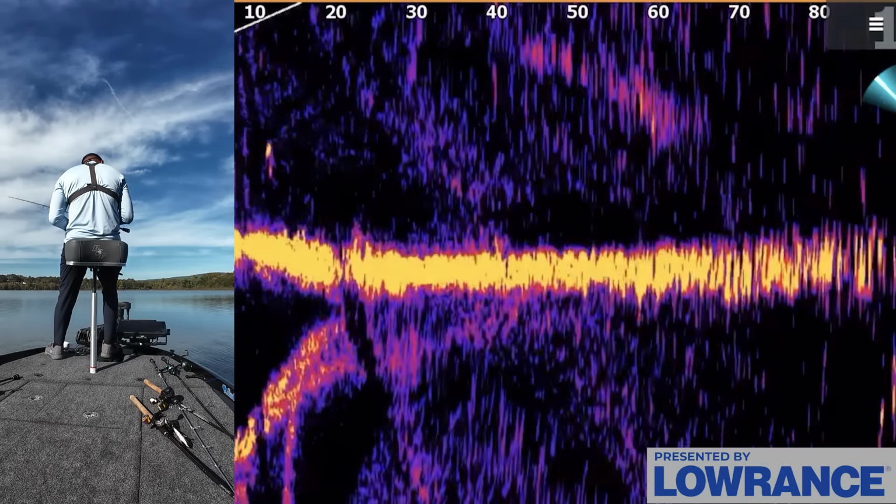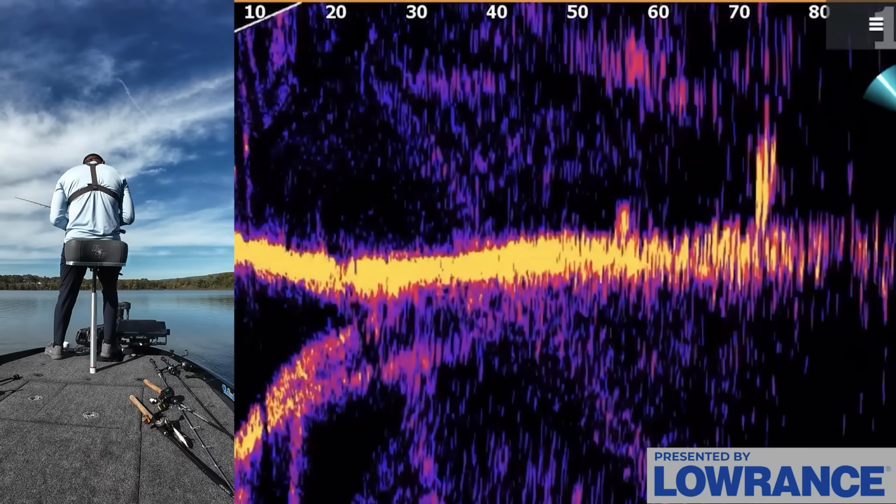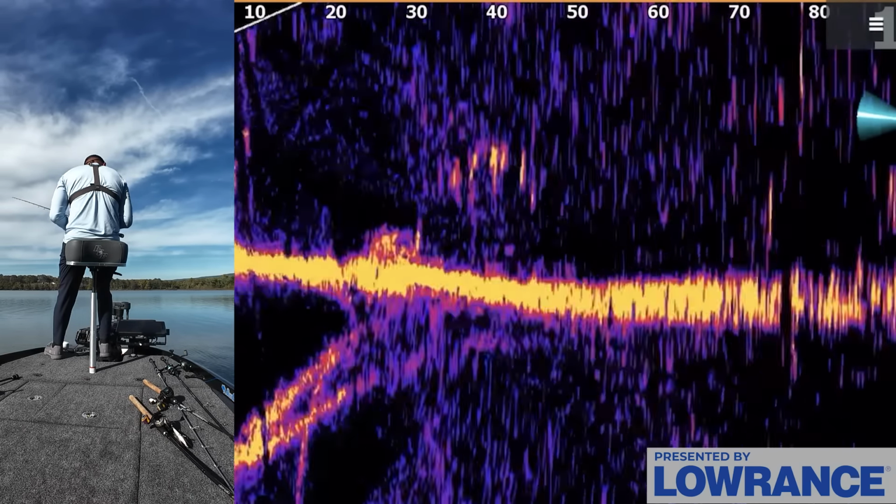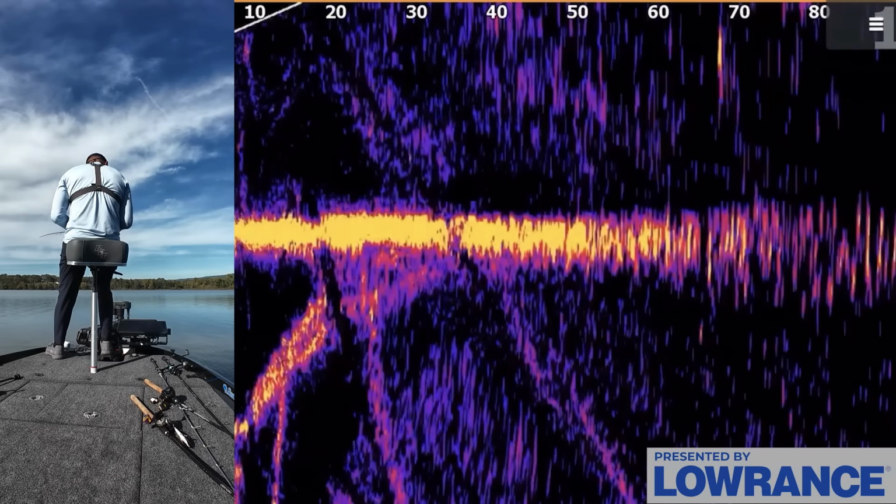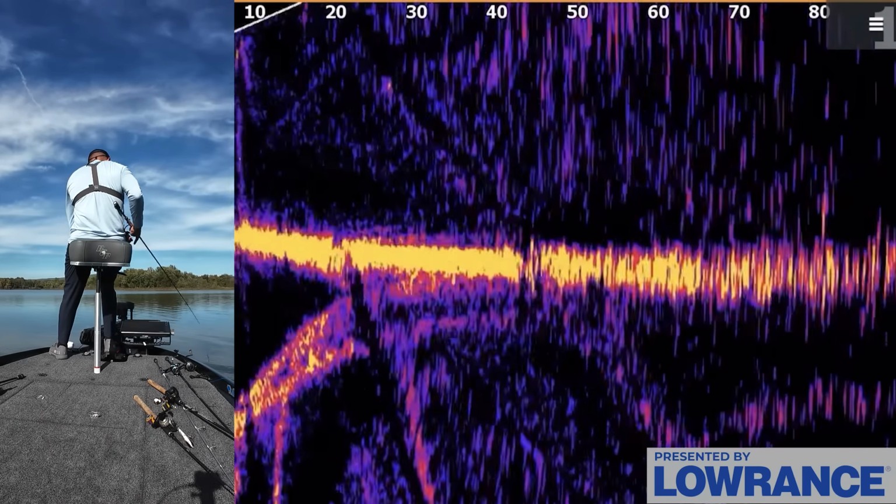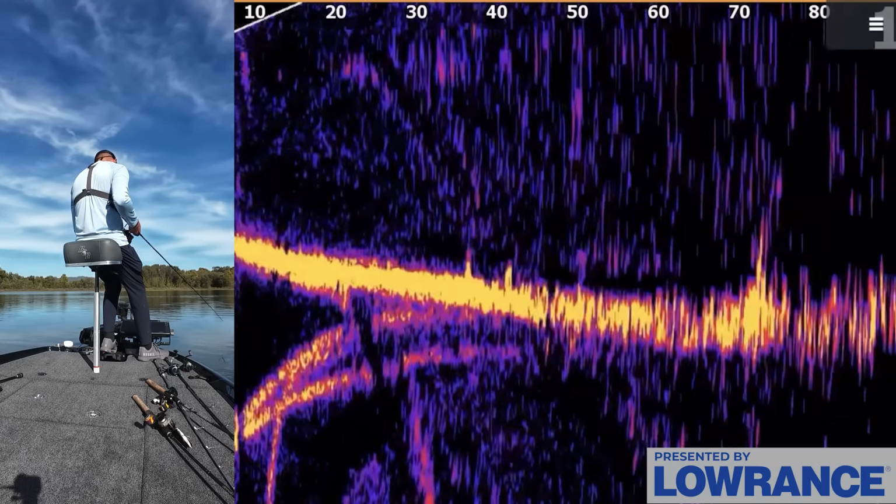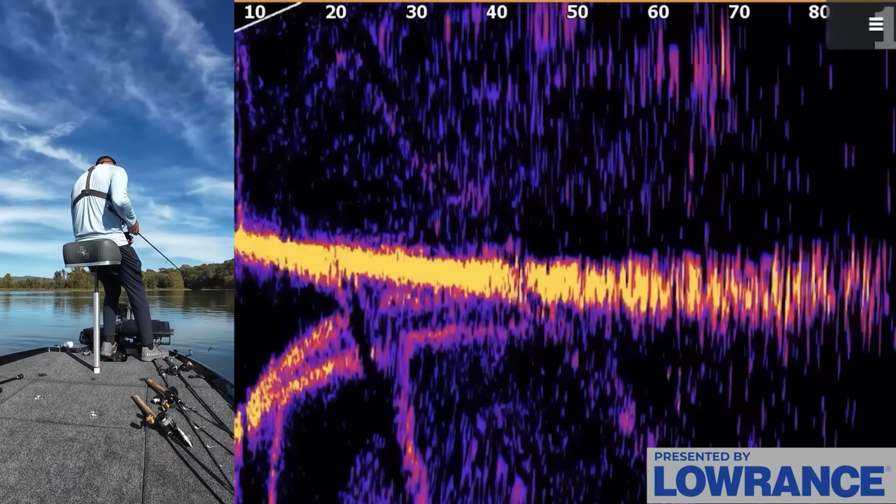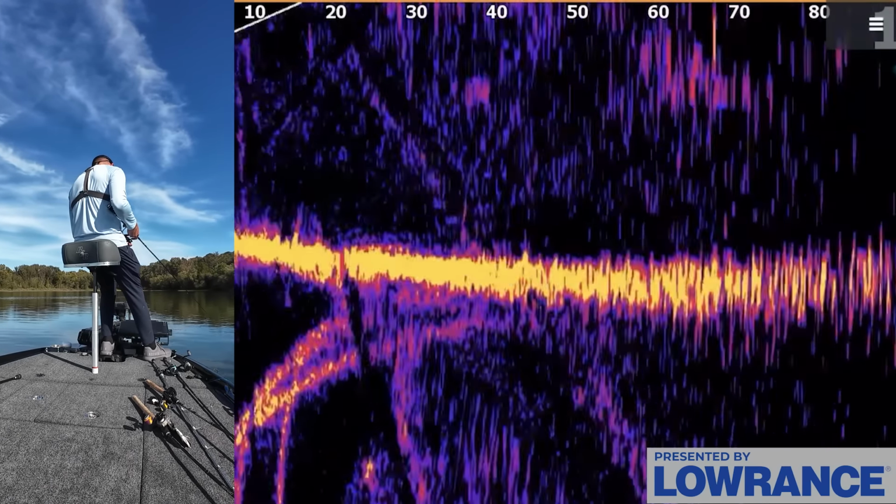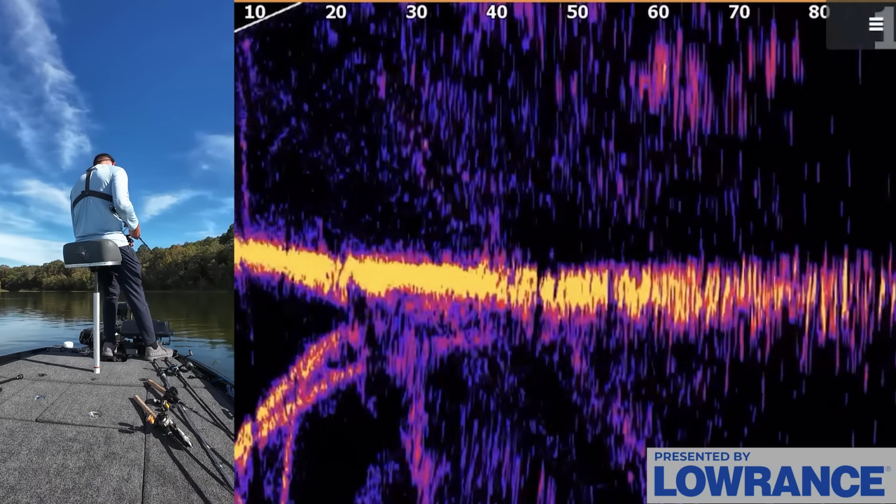It's a couple more. Interesting. Okay. Well, there was one fish over here at least. It looked like a halfway decent one too. It didn't look like it was tiny. Let's see if we can find another stick up or something. A lot of these pieces of brush I marked are very tiny.